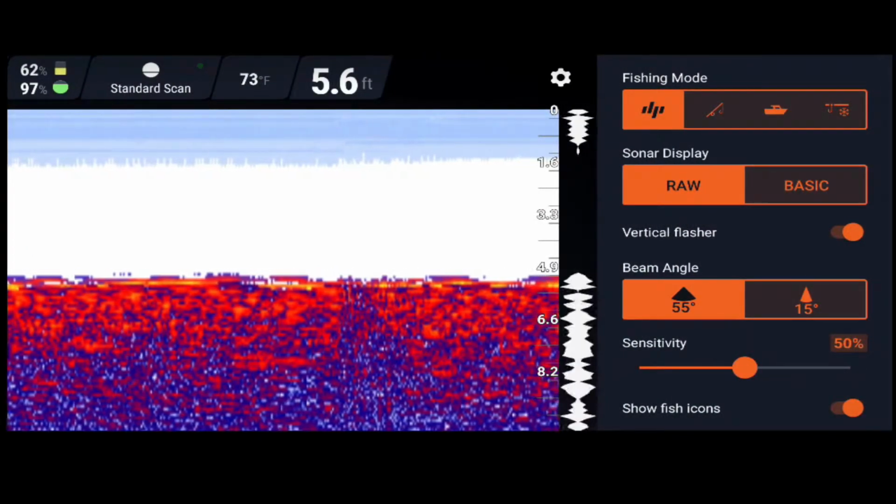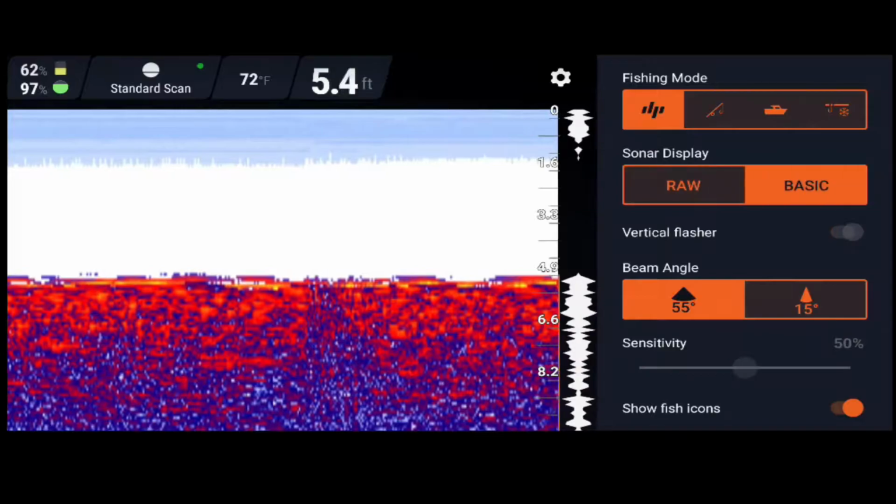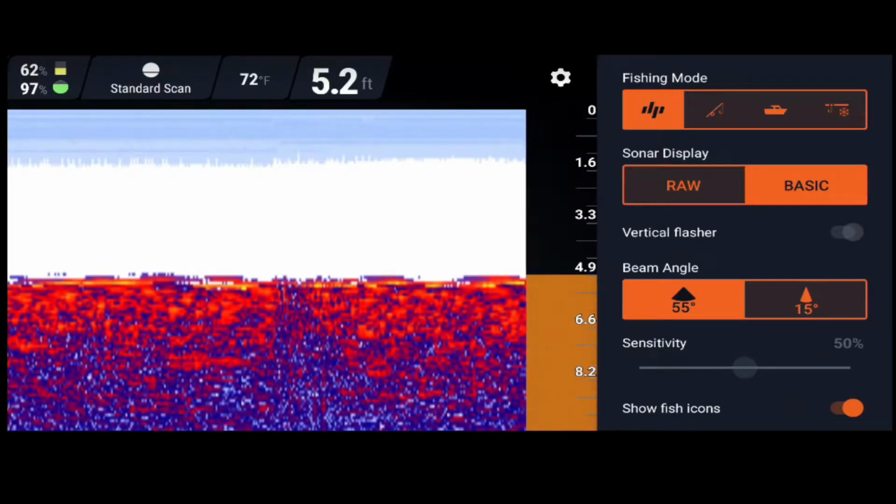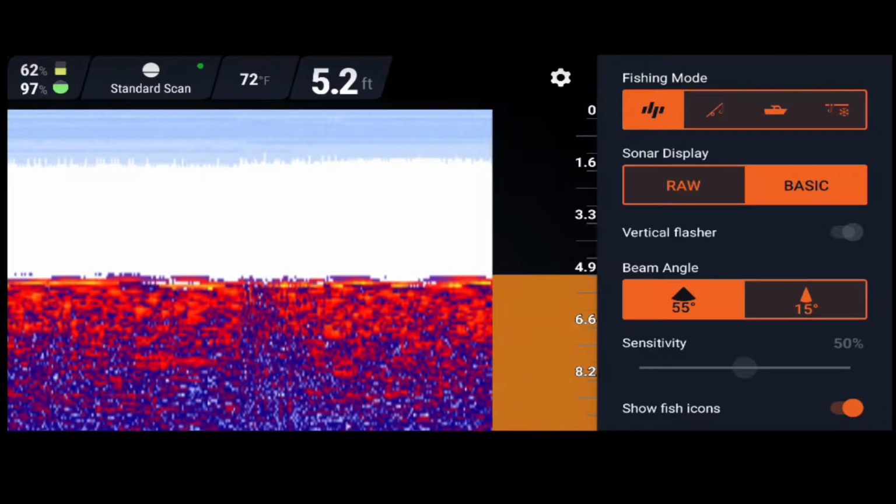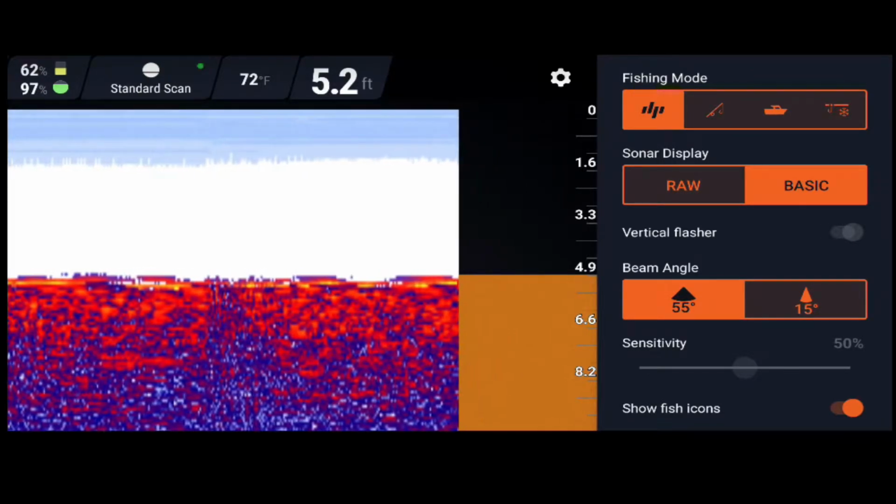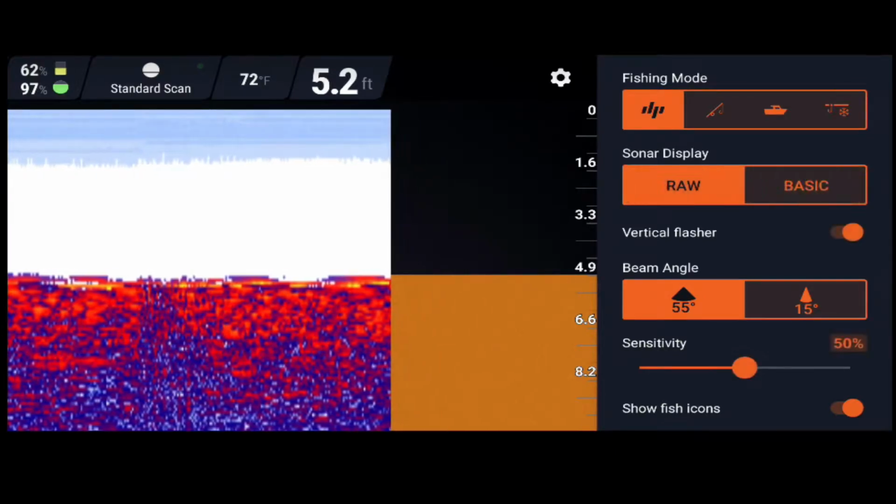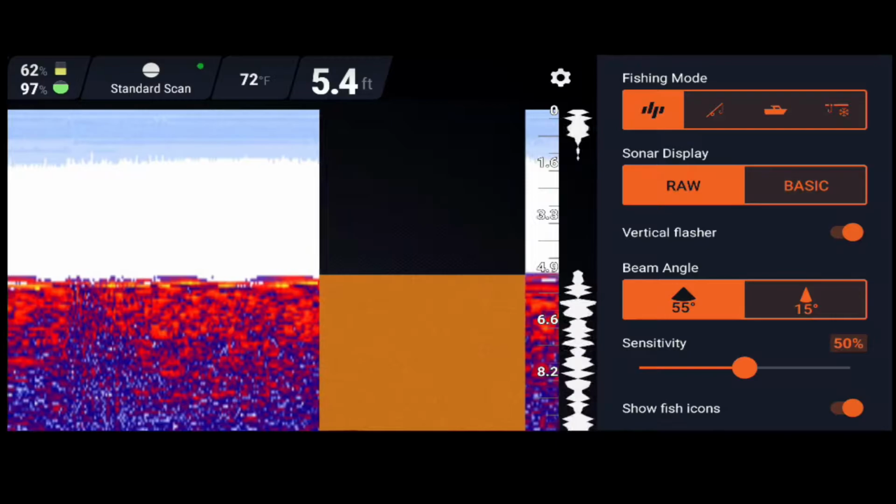And then again, you can change the beam here and whatnot, so you can go from raw to basic. Again, I don't like the basic because it shows you basics, which I don't like. I like actually seeing if there's any little particles or anything like that. I like seeing the bottom displacement, rocks and whatnot. And it just shows you a little bit better system.